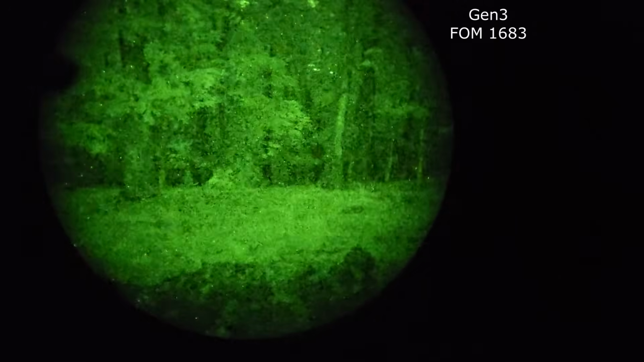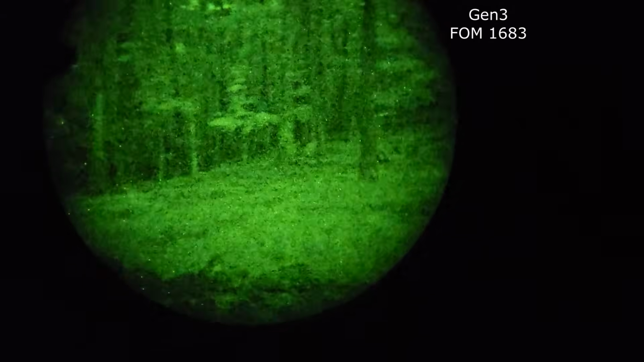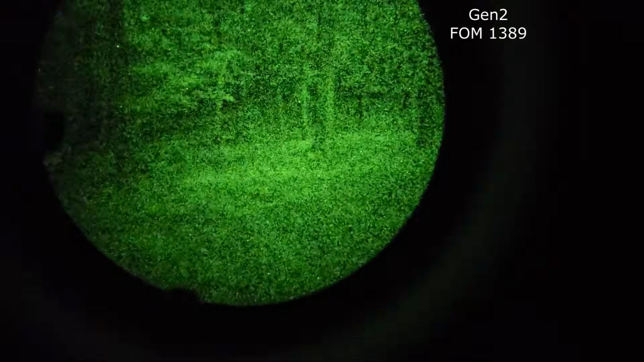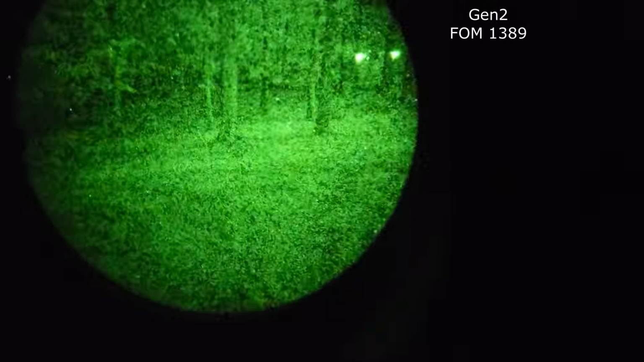I want to say the Astra, the internal recorder that I used throughout the process of filming, did a very good job showing its actual performance. The analog night vision that we film all the time, no matter what I do, it never represents what it actually looks like. This is the Gen 2 here. It just never actually shows what you see.